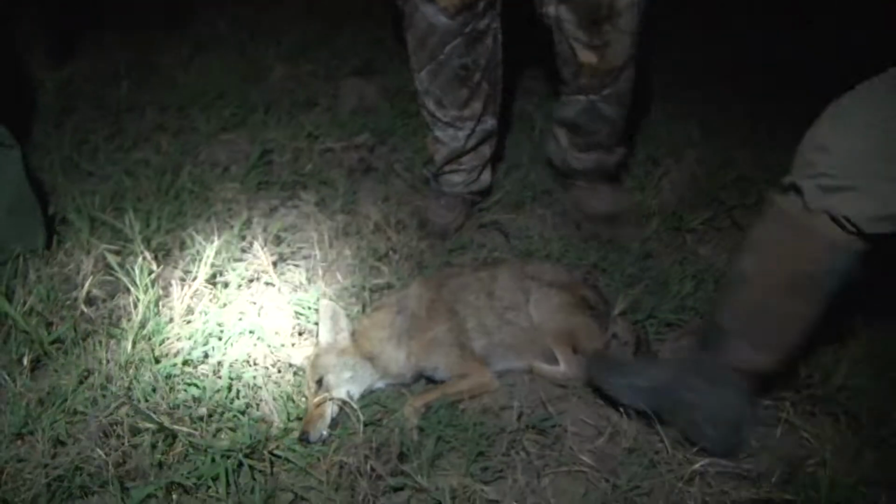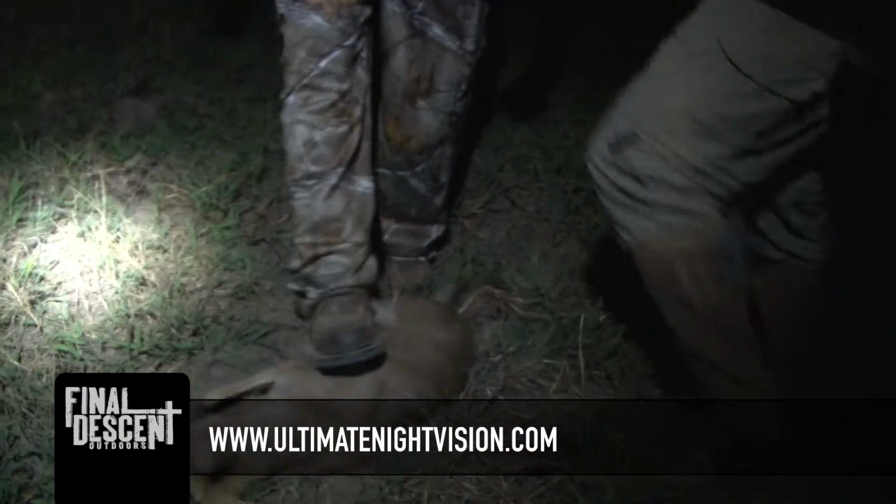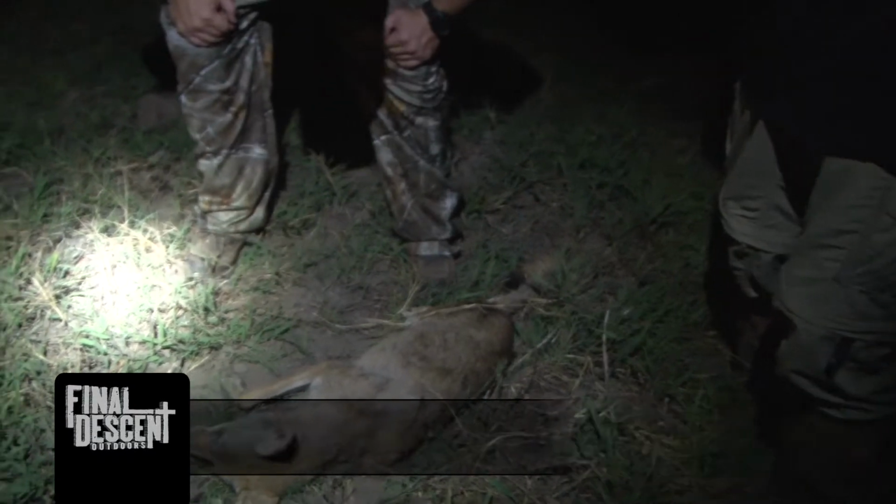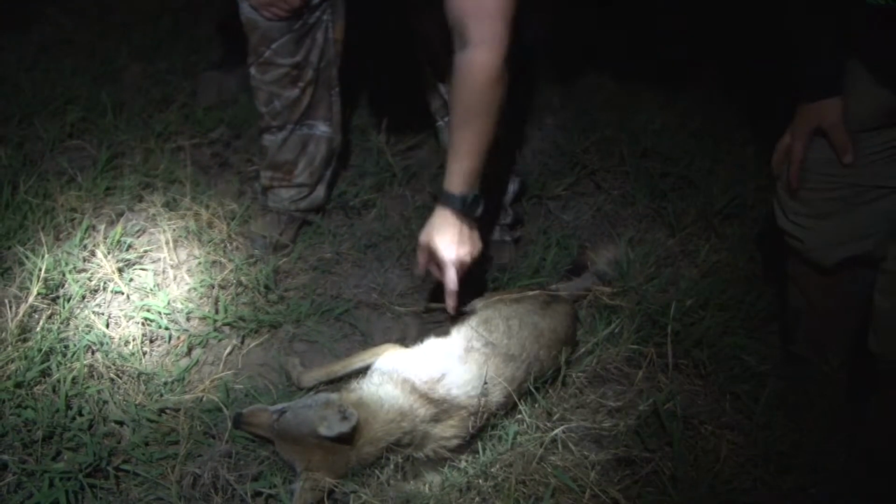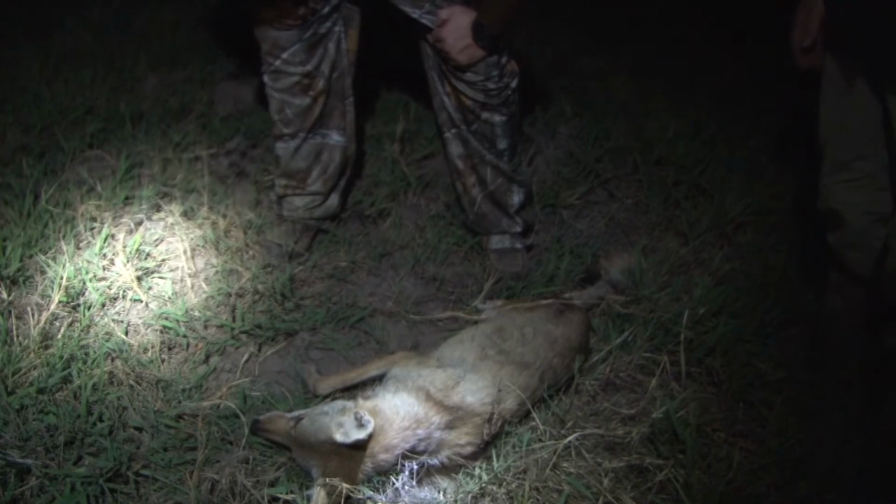Kind of folded, didn't it? That's a scrawny old dude. Look at that tail on him, though. It seems like it's longer than that little turd. Ain't much to him. A little punch, a little hole in him. Those VMAXs are hard on those coyotes.